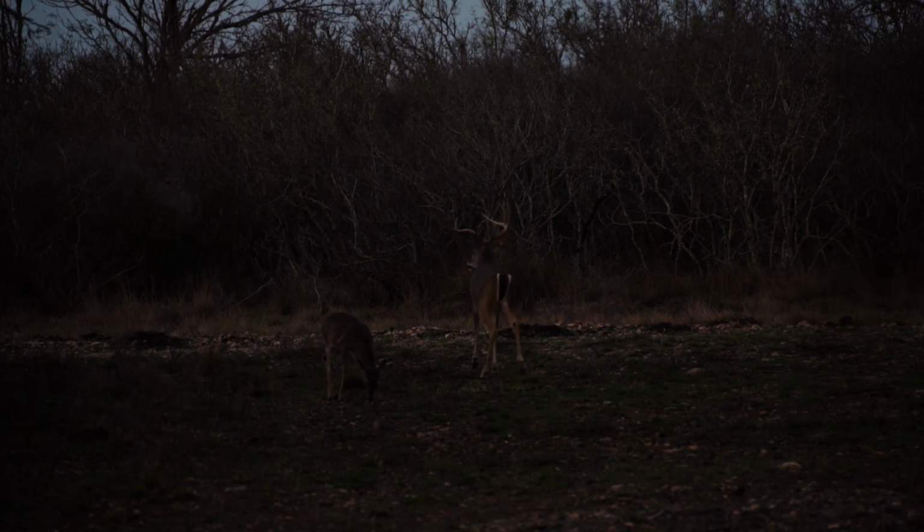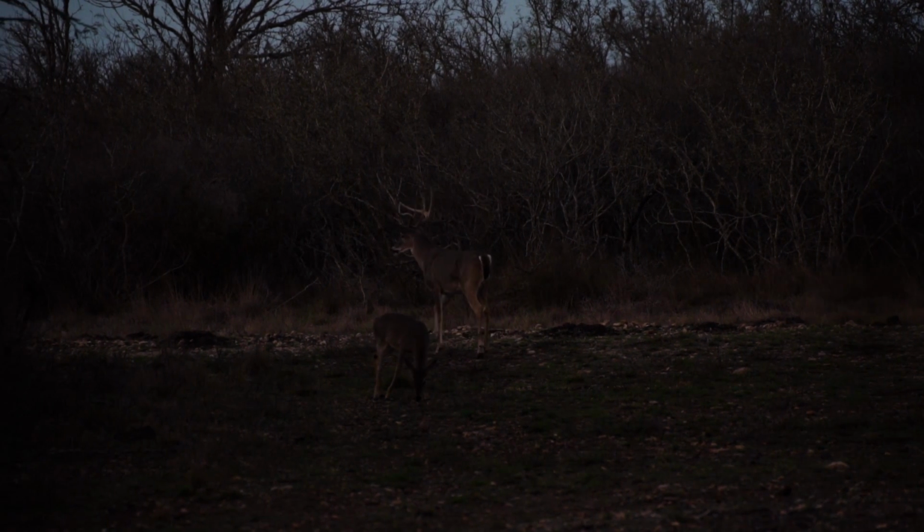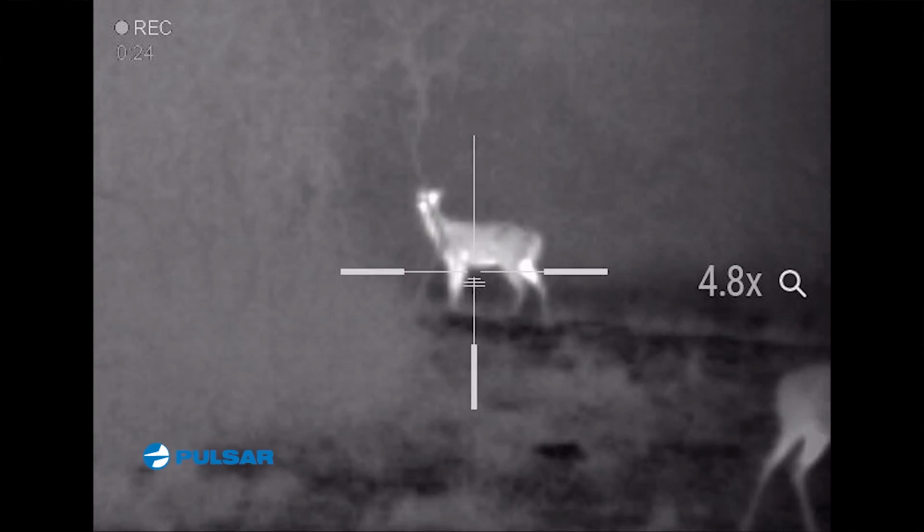Although I had plenty of thermal footage of him, it was getting close to dark, and before we could get a chance to take a shot, the buck took off.